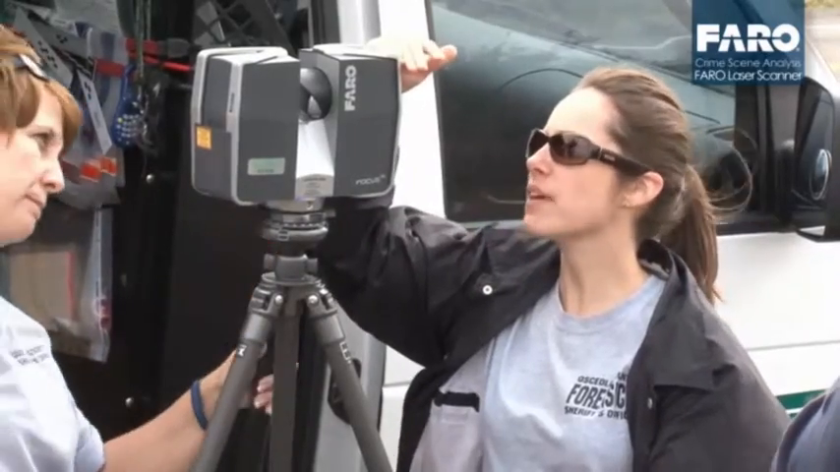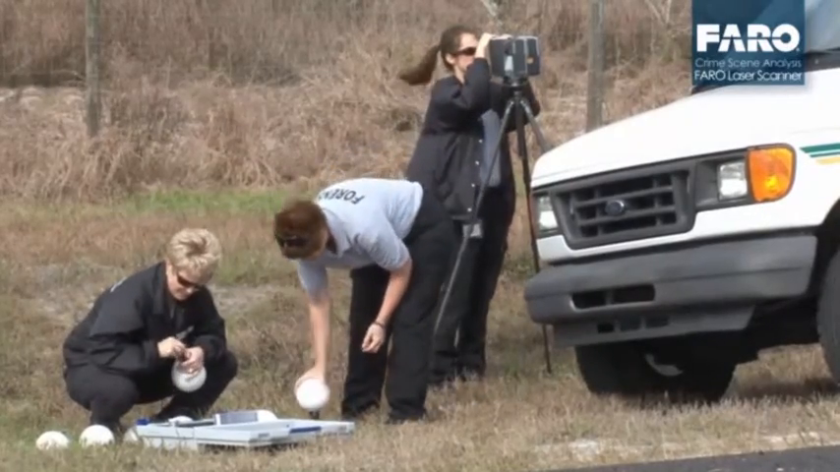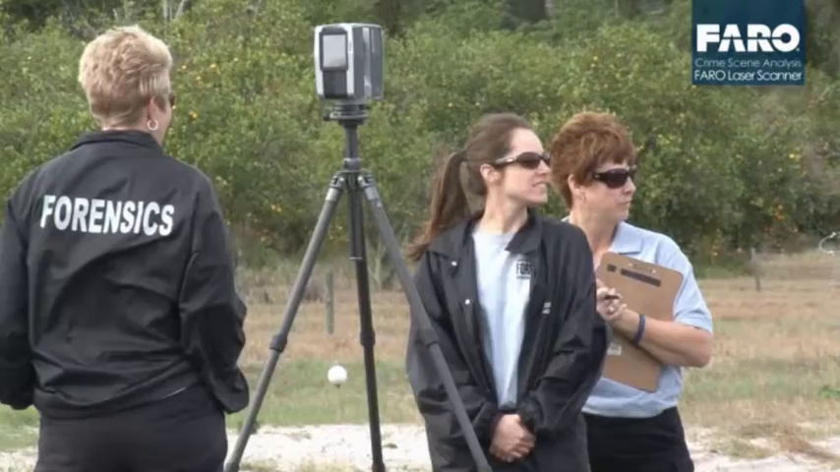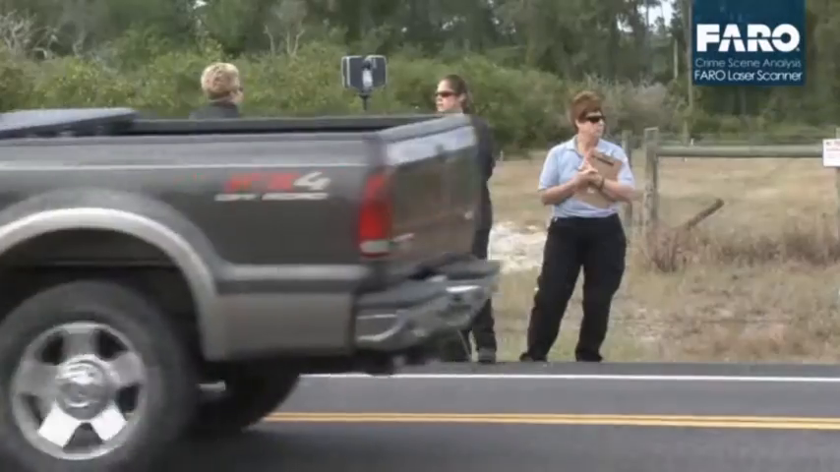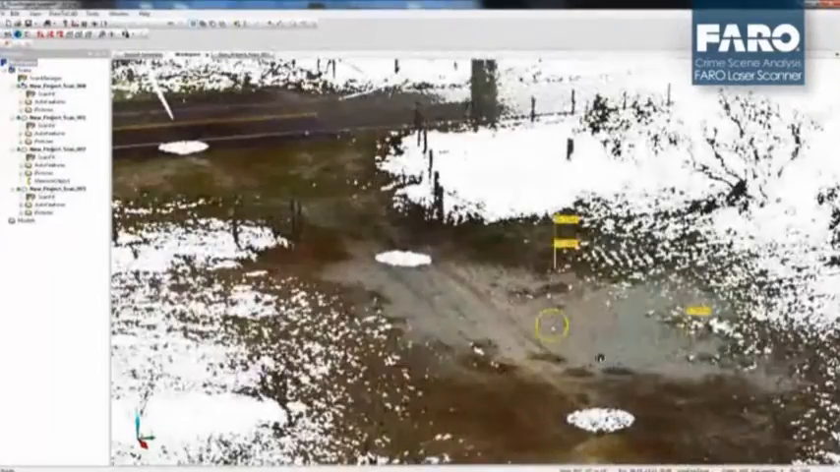In using the FARO laser scanner today, we are bringing the scene into the digital age. We're taking the next step forward in the future of forensics, in that we're documenting the scene so that we can recreate it at any time, any place, and we're not stuck with just hard photographs anymore. We can move the scene around and actually work through it and manipulate it to see what pieces of evidence we need to see and where they are in the scene.